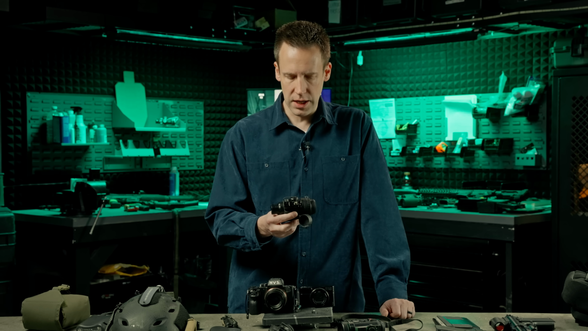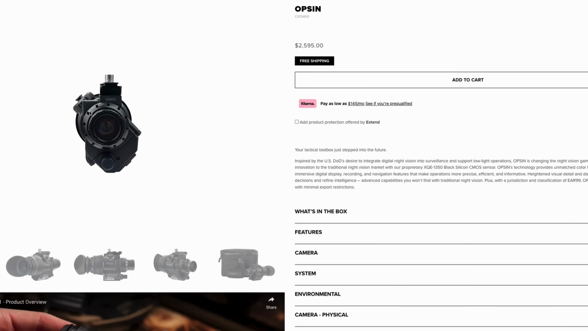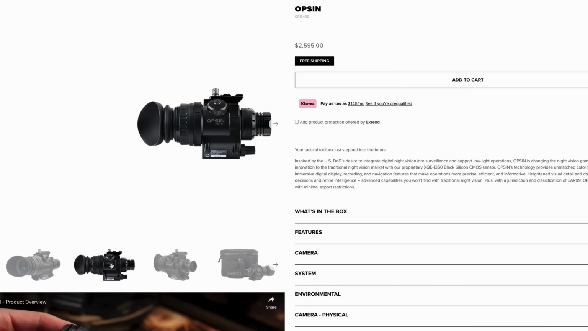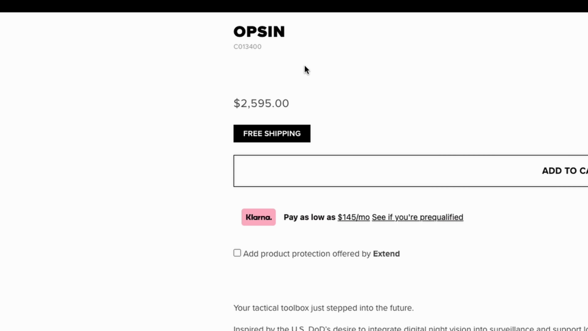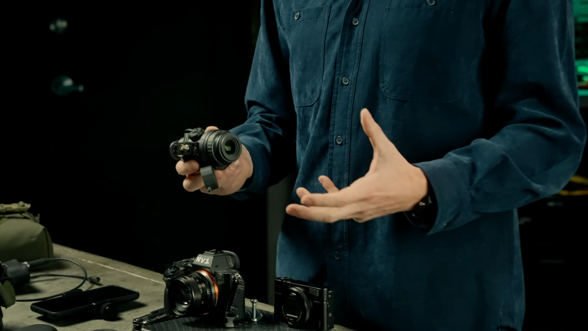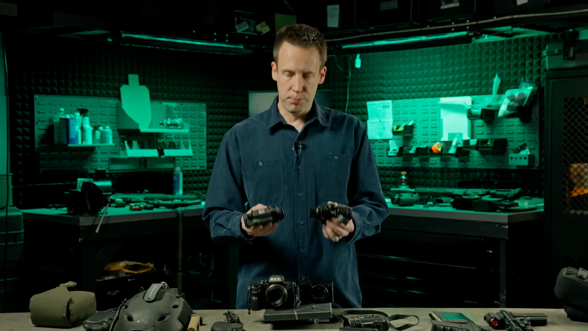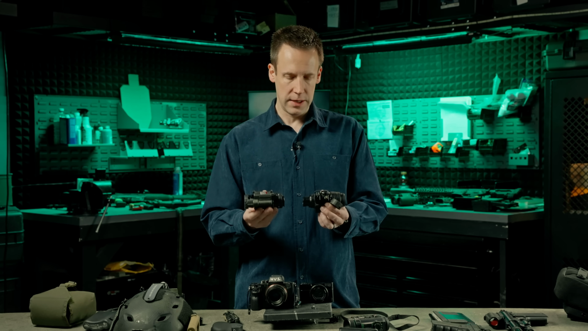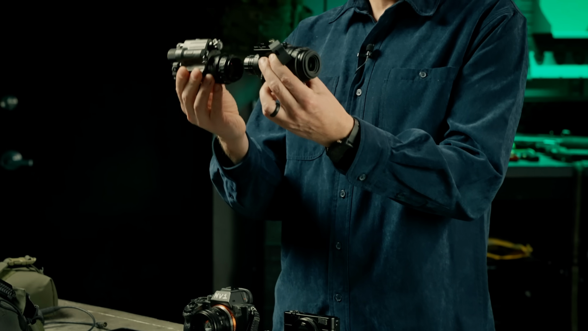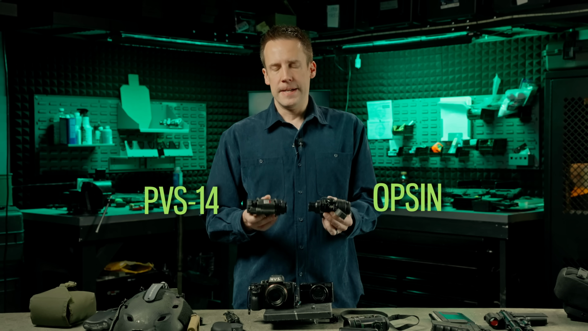And this device right here is $2,500, which is quite a bit more. 3 or 4 times more than this device, but does it actually offer 3 to 5 times more value? It depends. And then, of course, the obvious question is, how does it compare to a proper analog image intensifying tube inside of a PVS-14? These things are remarkably similar in their build, in their use cases, etc.